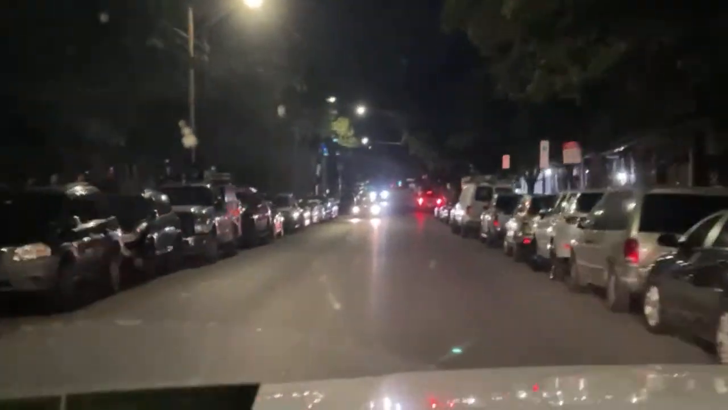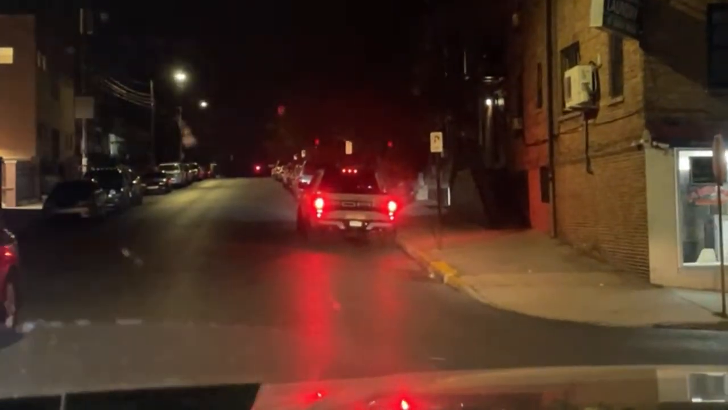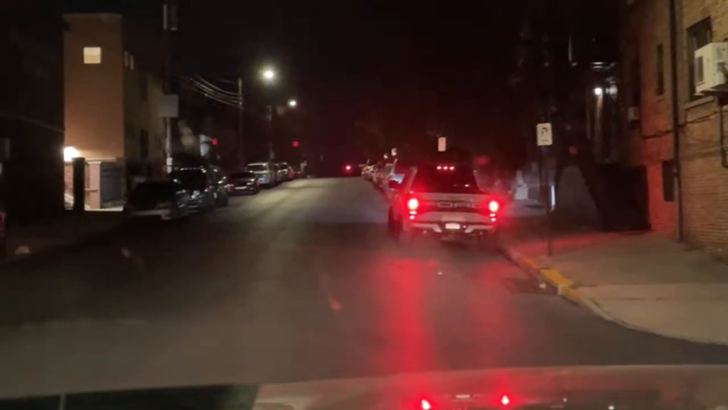So this area is pretty sketchy. I have to admit, I've been to some fires here where I got things thrown at me. Allen and 4th, Allen and Jordan. Some of the half streets here. Right here, it gets pretty sketchy. There's been a lot of shootings in this block. So if I would have to say anything's pretty sketchy, it would be this block right here in the city. There's been quite a few shootings here.